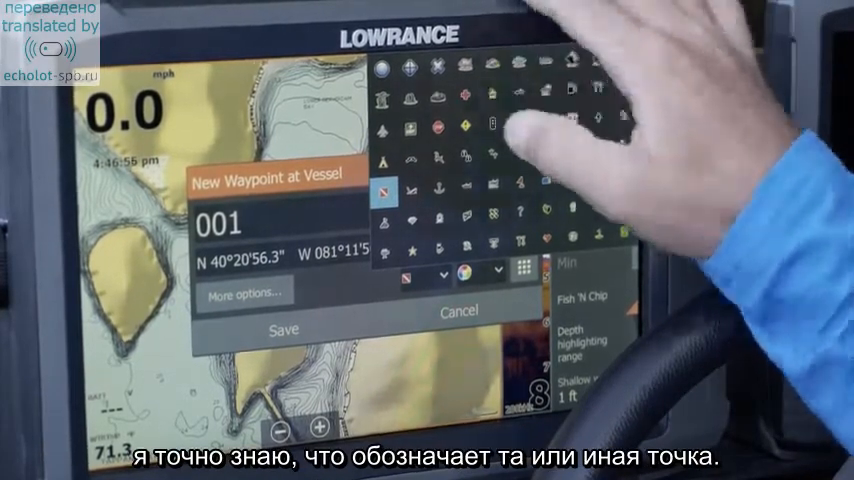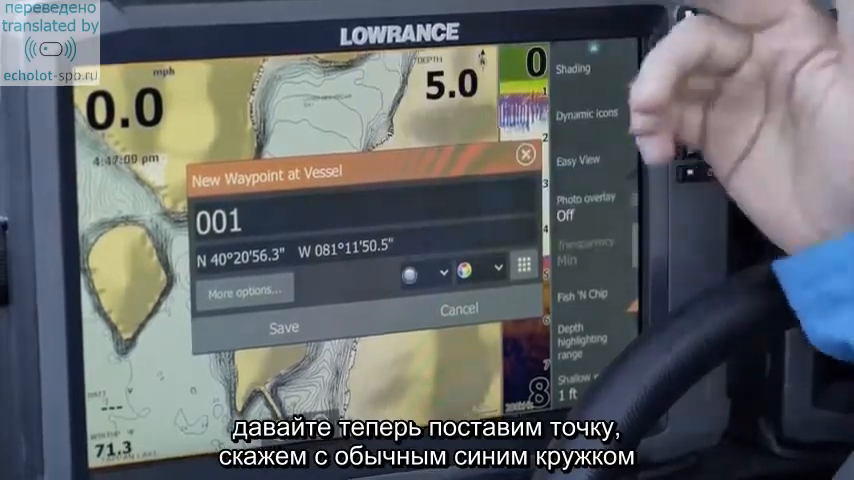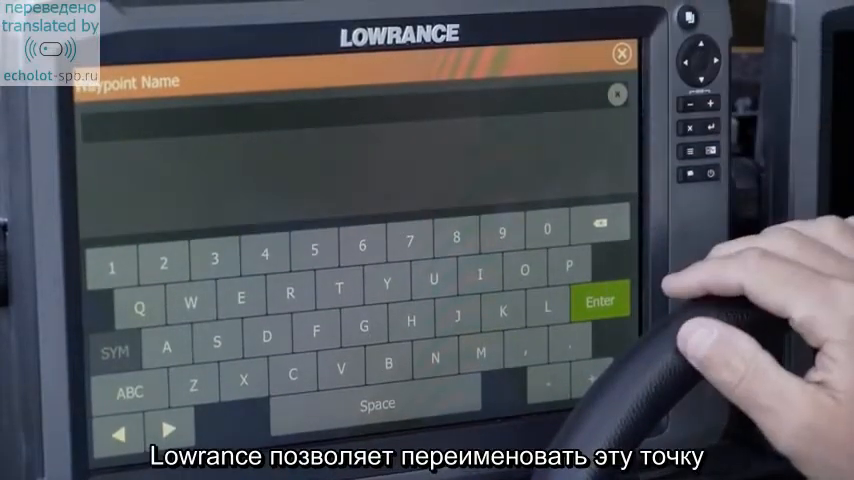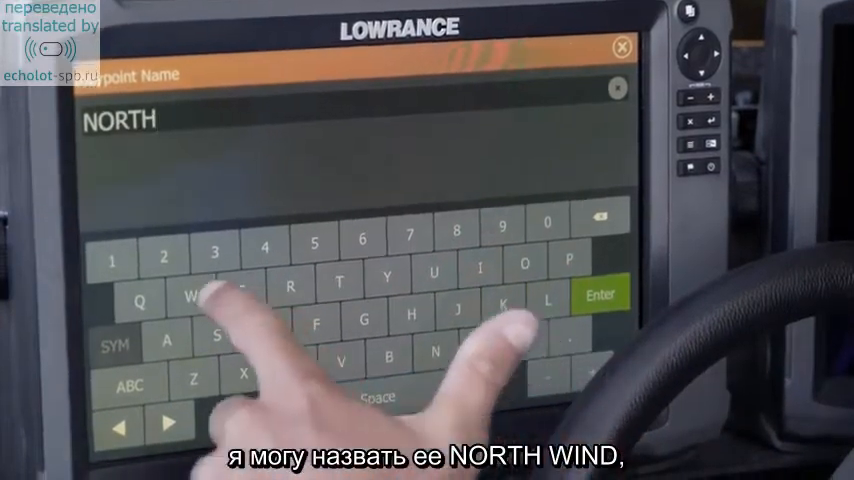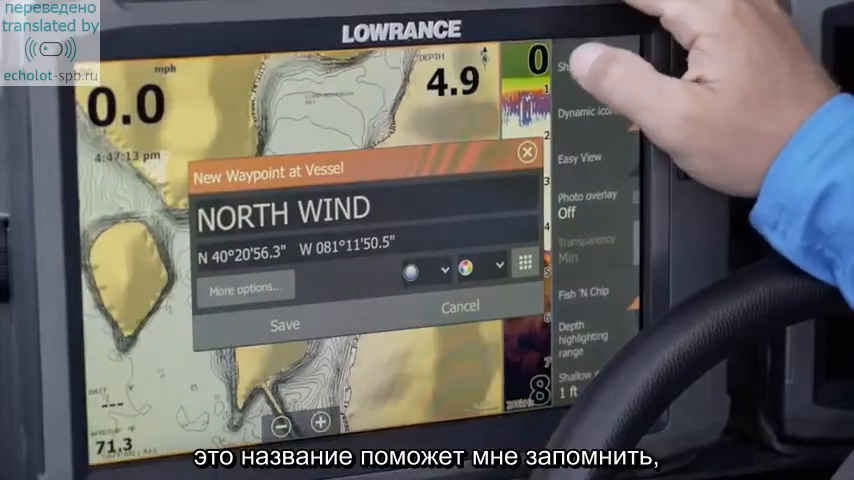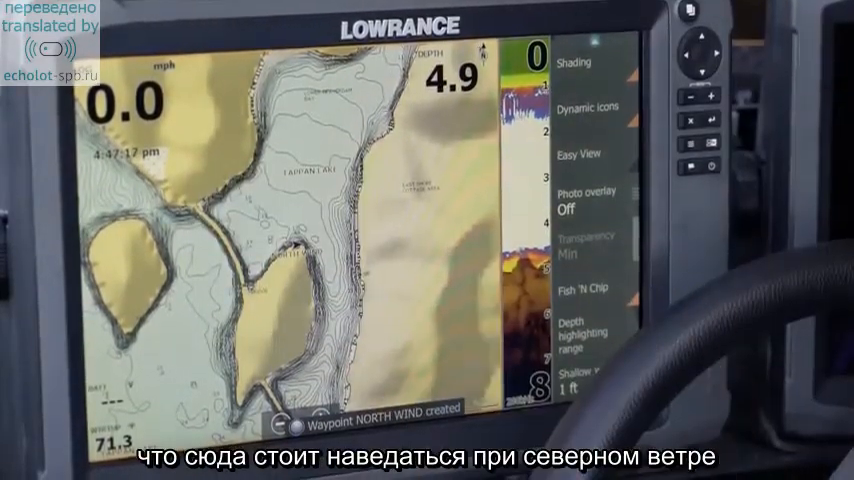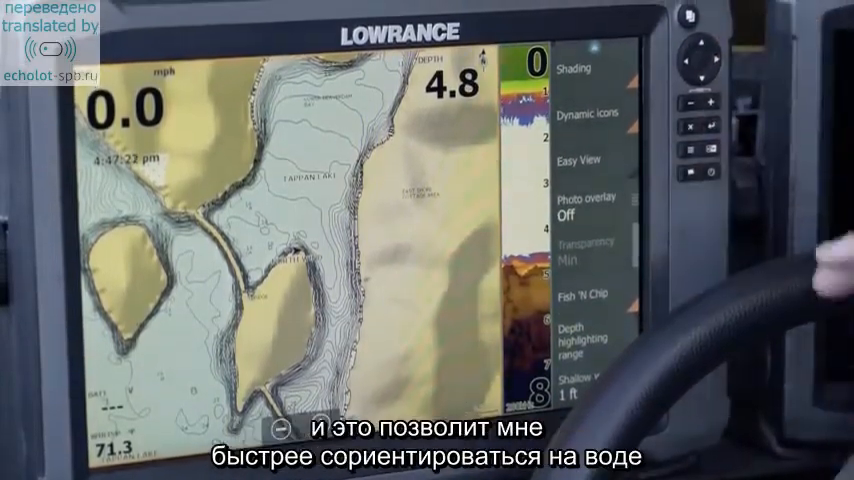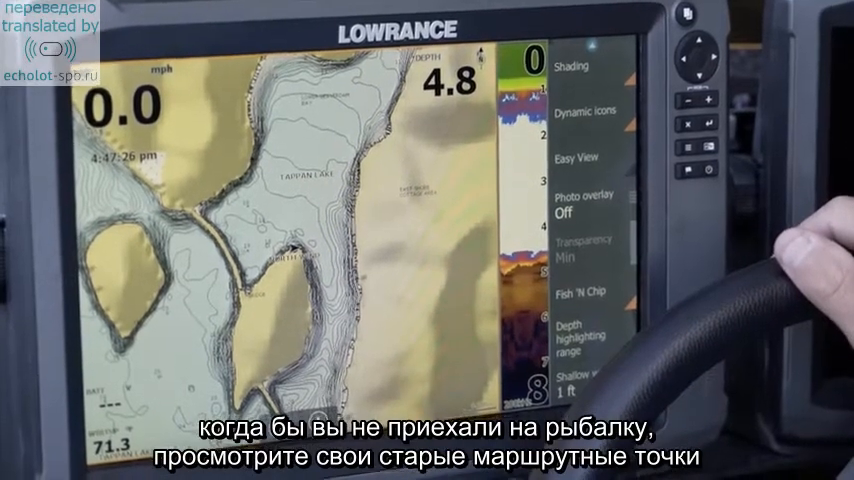And oftentimes, let's say I would like to use the generic blue dot to mark an area. Lowrance allows me to go in and make a name. Say I can say north wind here, because this area would be good on a north wind. Just a generic title to help me remember to stay in that area on a north wind. And I can label every single waypoint with this touchscreen really quickly, and it helps break down that body of water a lot easier whenever you go to look over your waypoints right before a tournament.